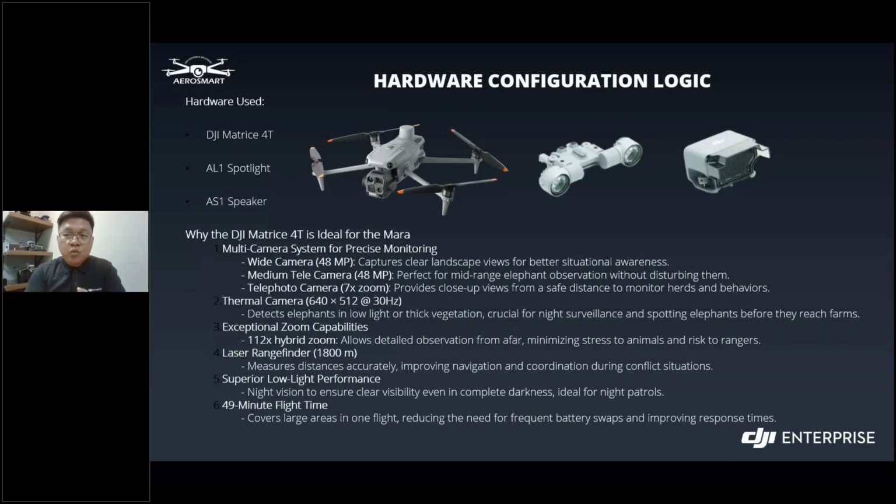The team proposed the new DJI Matrice 40 combined with the DJI AL1 Spotlight and the DJI AS1 Speaker as an innovative solution. Why? Because it has the following capabilities that suit their needs. Like Mr. Magic already discussed about the camera capabilities of this drone, so just to give you an overview.